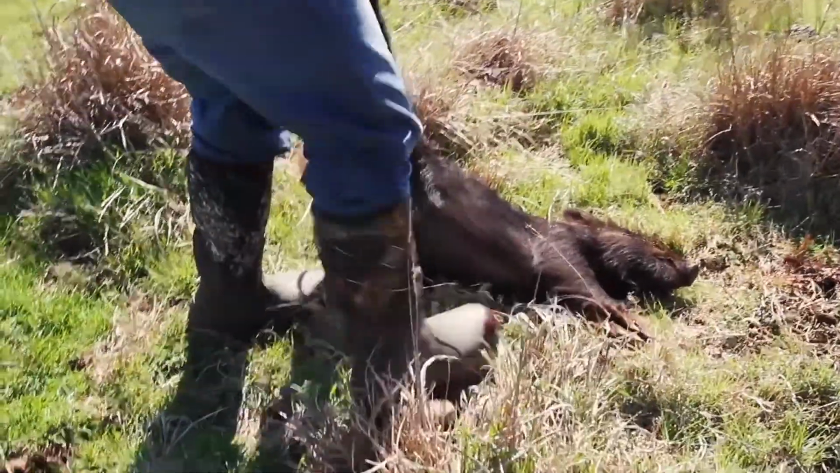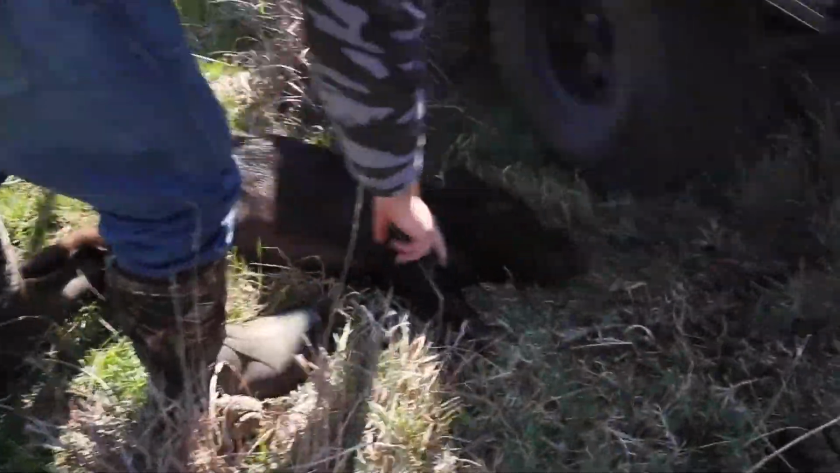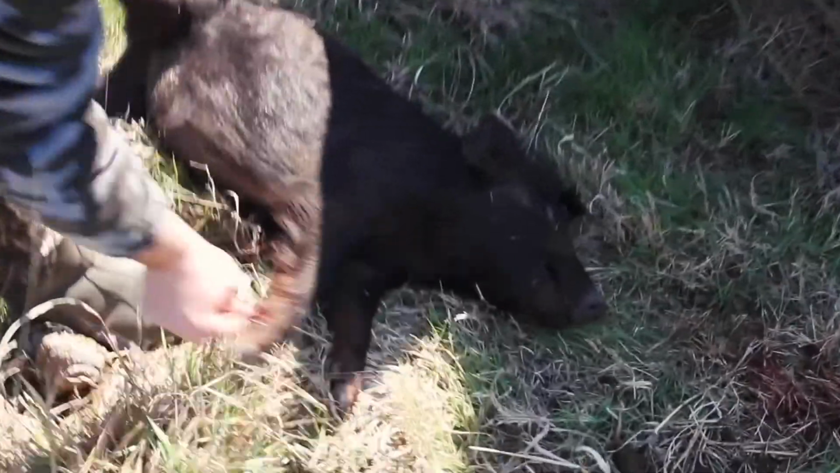Recently, the wildlife damages portion of the USDA received $20 million in funding to go after, on a nationwide effort, the removal and reduction of hog populations because of damages that hogs were doing.